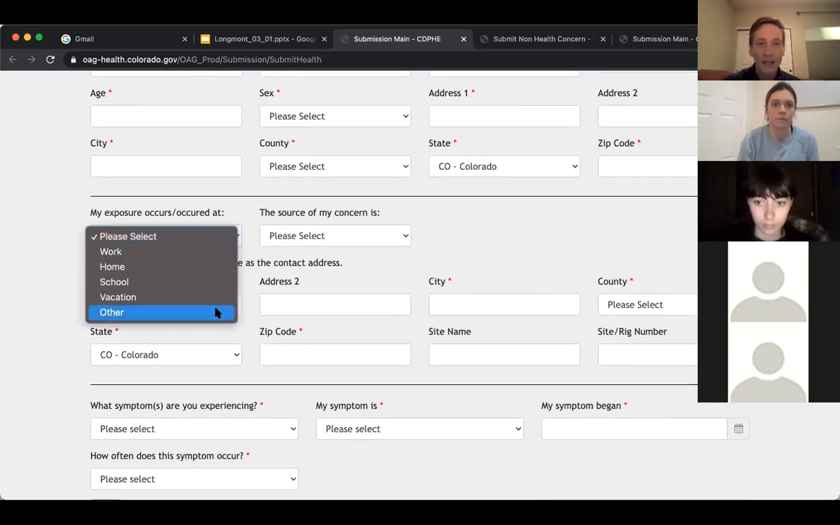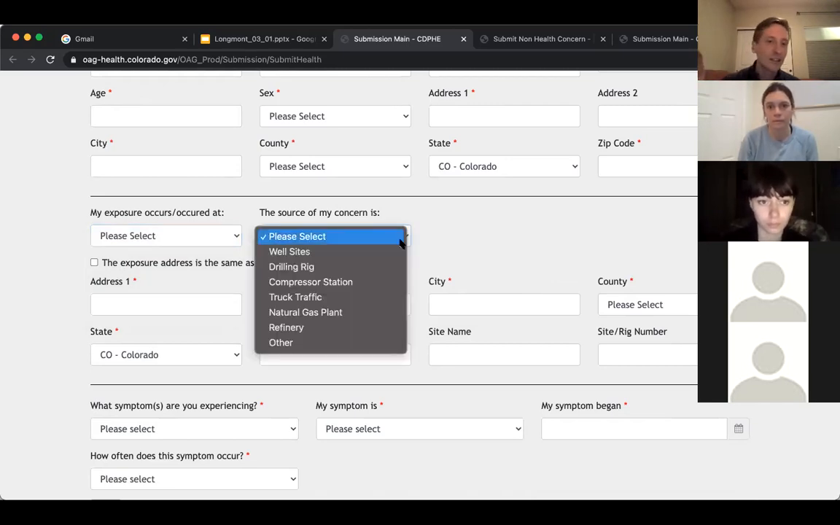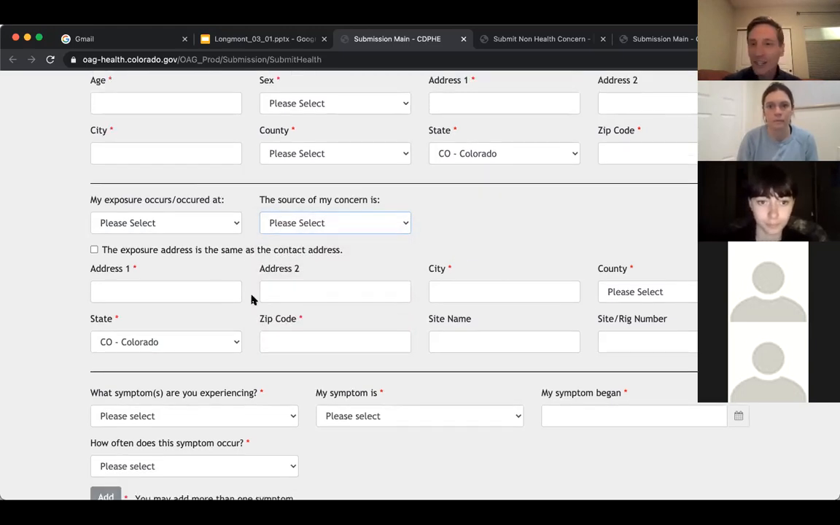A lot of these are pre-filled, pre-select kinds of things. You can identify whether your exposure is occurring at work, at home, at school, on vacation, or other. The source of concern is the well site, or the site that you're concerned about, an oil and gas site, and they have a list here. All of the sites that I showed were well sites, but if you're not sure, because again, this infrastructure can be hopelessly complicated, even for people who work in this field, you can always select other, but then give some kind of information about where the site is. So if your exposure is occurring at home, then you can use your home address.